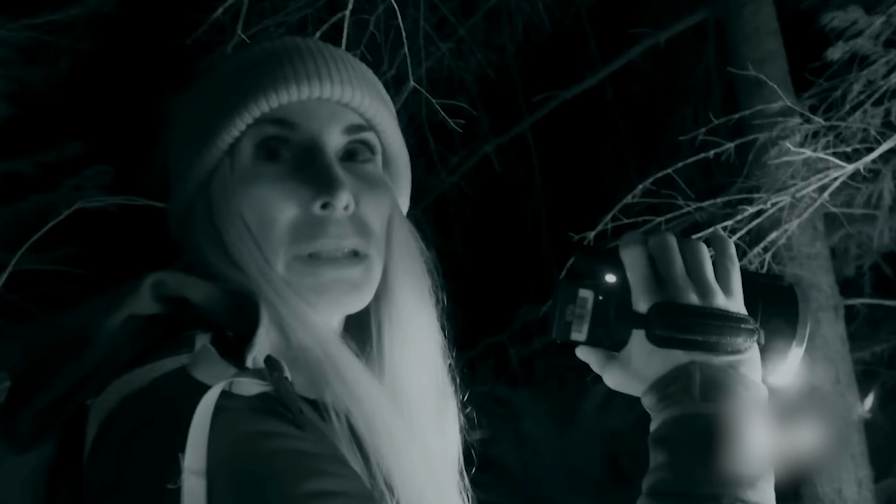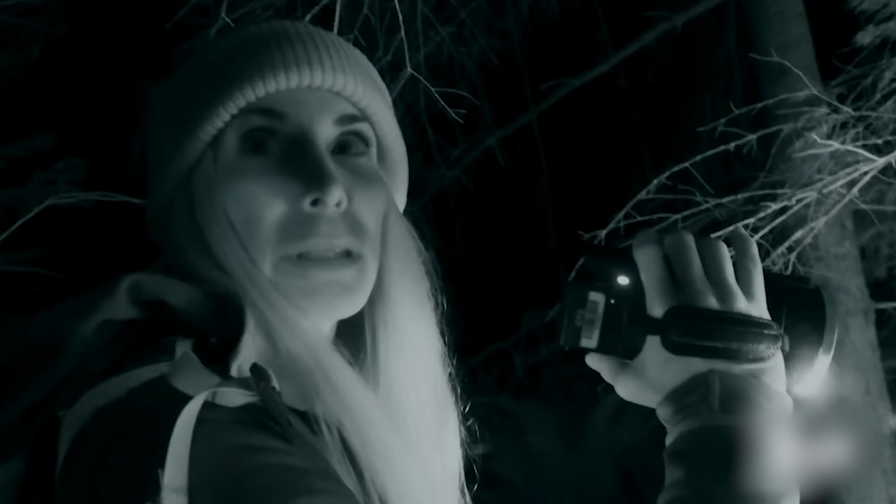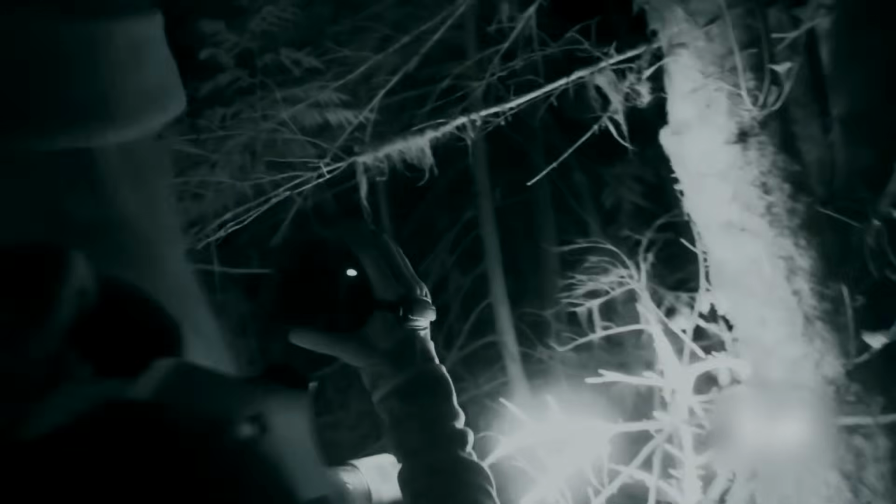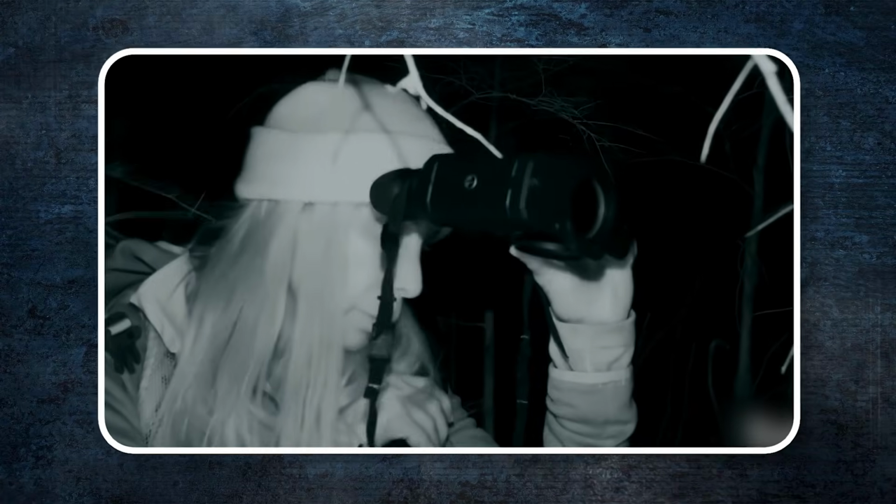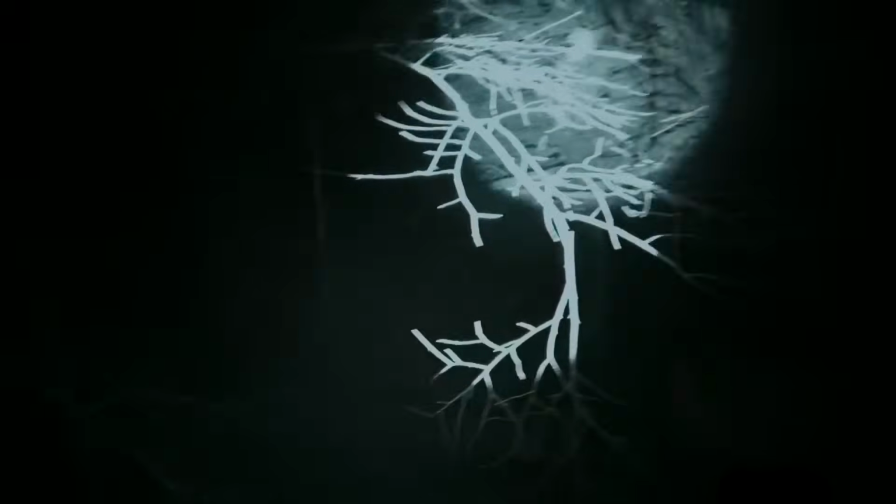Suddenly, Mireya froze. A loud, creepy noise broke the silence, making her worry about how safe they really were. "Do you hear that? Something's coming," she whispered, her voice tense as the sound of cracking branches got closer. But that wasn't the worst part. Mireya realized the noise wasn't just around her, it was also above her. This surprising discovery made things even more complicated.